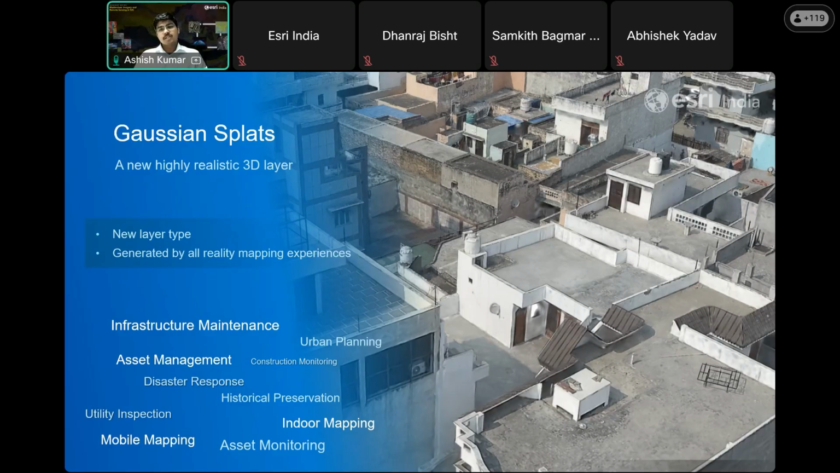In contrast, Gaussian splats are a next generation 3D visualization technology that uses millions of intelligent 3D points instead of traditional polygon meshes to create a highly realistic digital representation of the real world. This approach preserves fine details, complex structures, and natural features with exceptional visual quality.